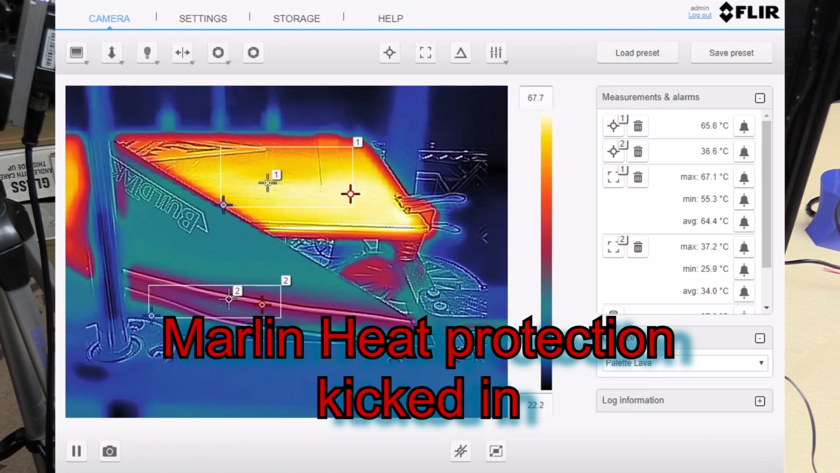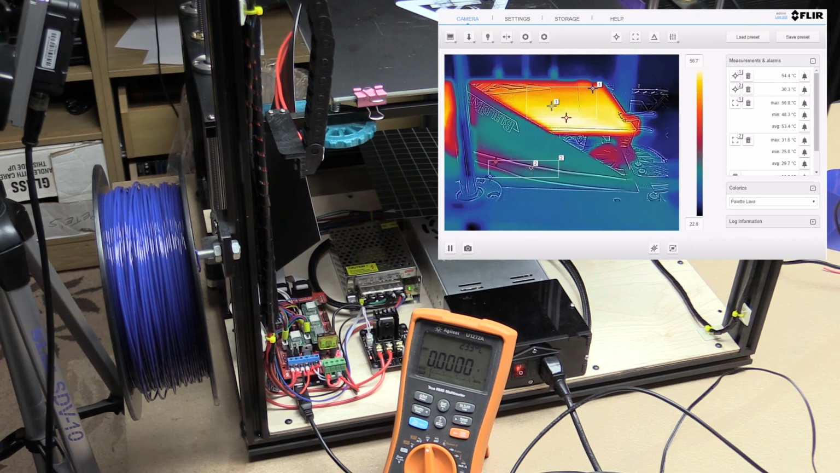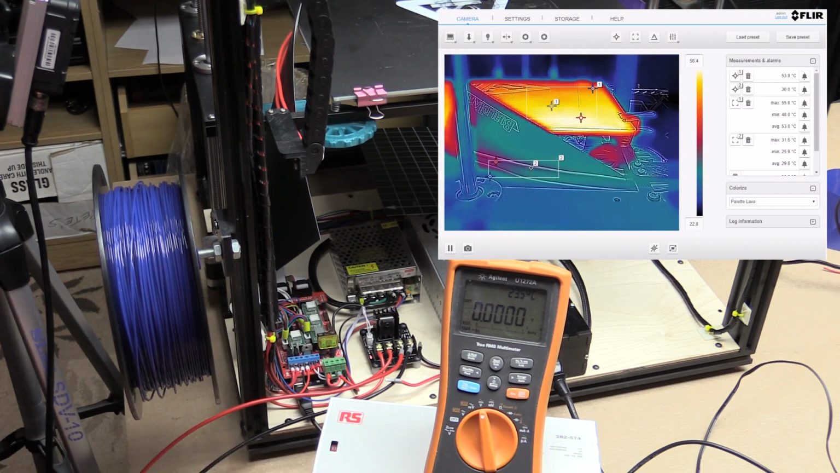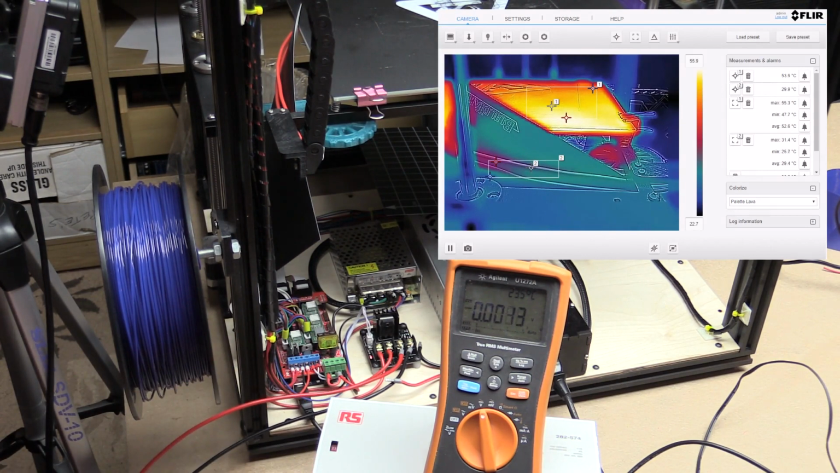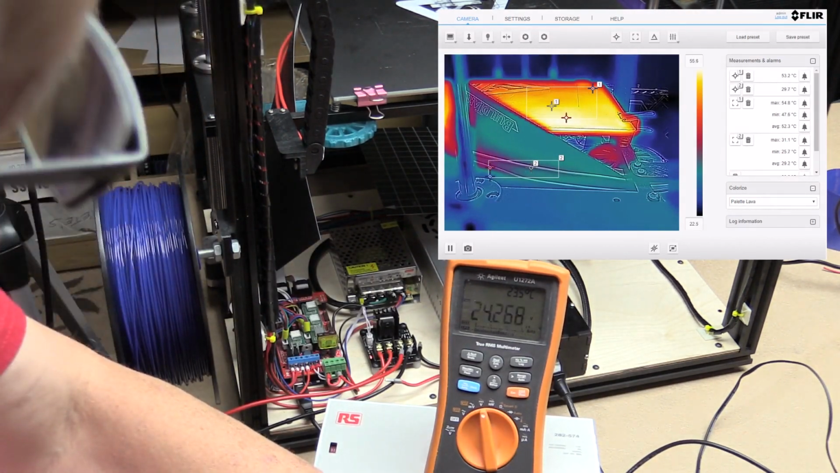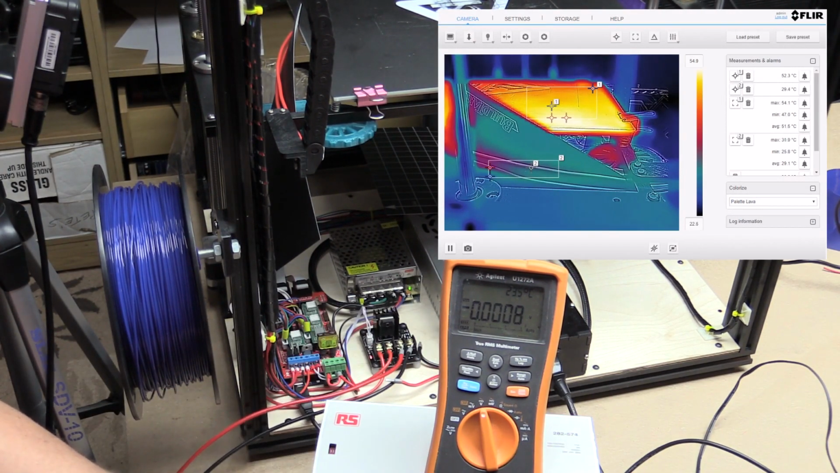Anyway, let's go and rewire now for full 24 volts, and this is where the fun will begin. So I'm just going to pause the video here and rewire everything for the big power supply. Okay, now we have a 20 amp 24 volt supply hooked up, and the output volts of the power supply, as you will see, is a full 24 volts, 24.2 actually.